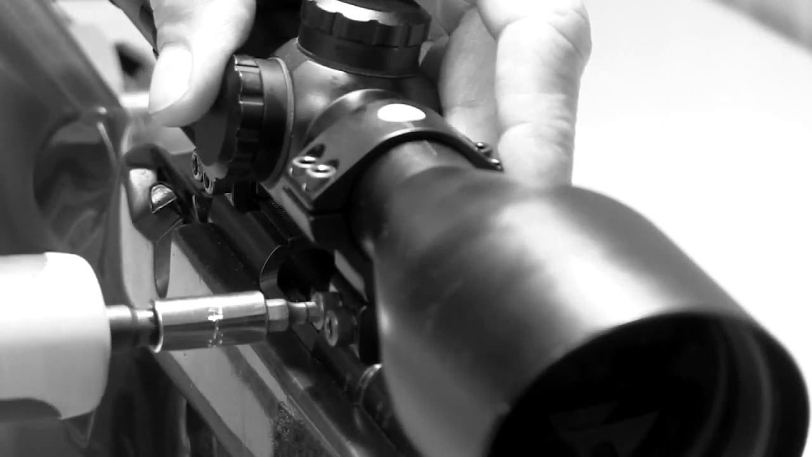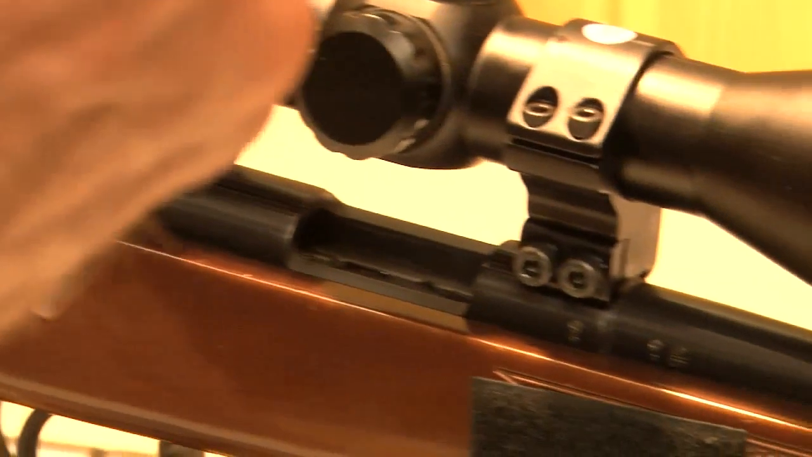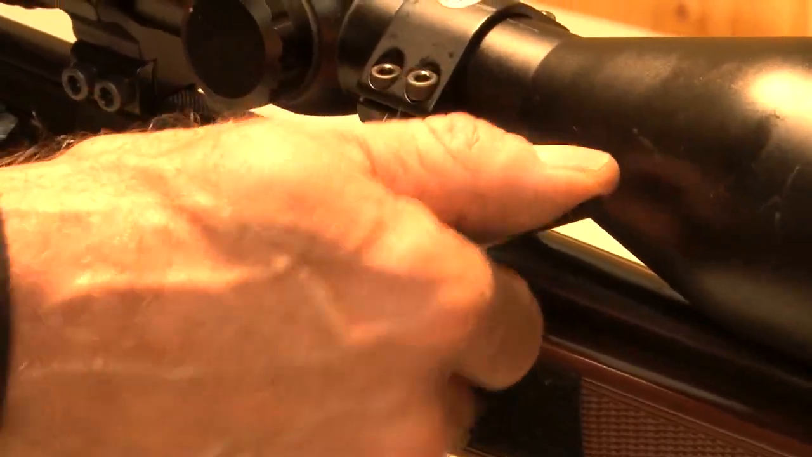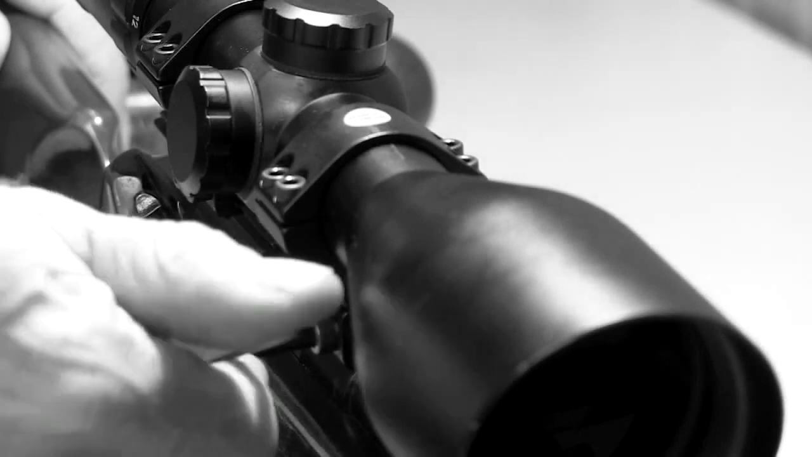Okay, if I do 2 mounts here, they've tightened to 40 inch-pounds. How tight is 40 inch-pounds? Well, let's just demonstrate this with the Allen key. Right, if you watch this, actually, I can still quite easily tighten that even further.